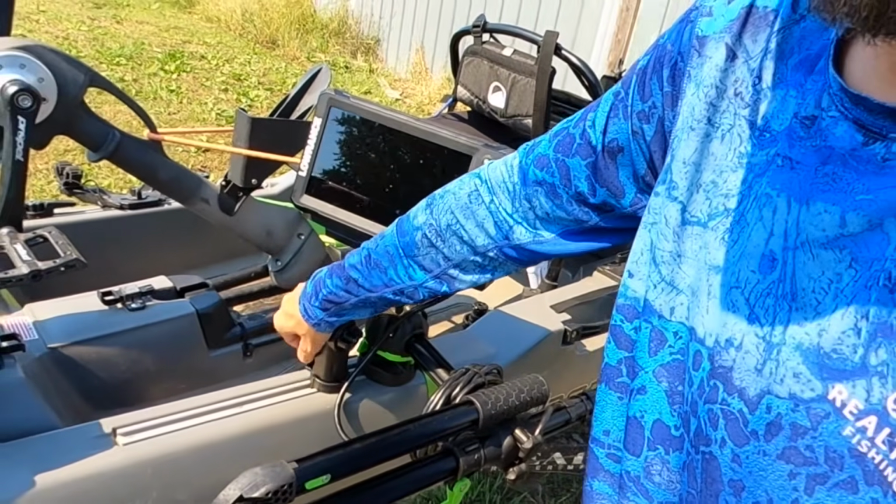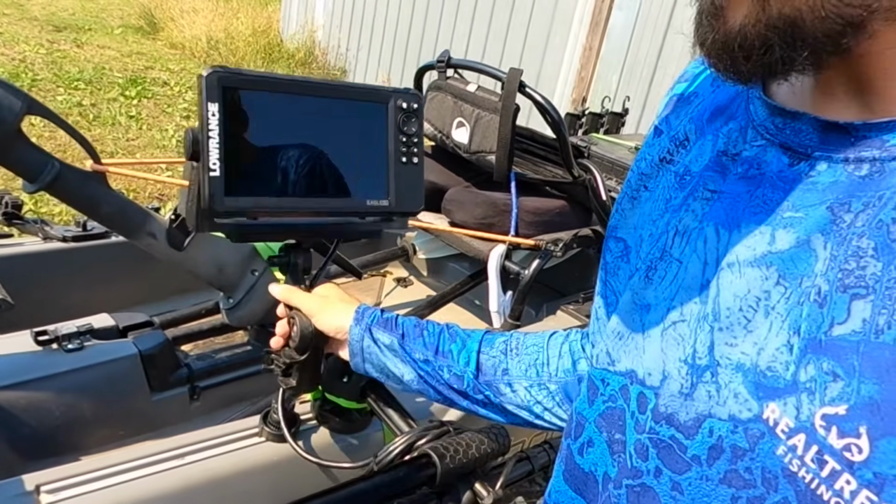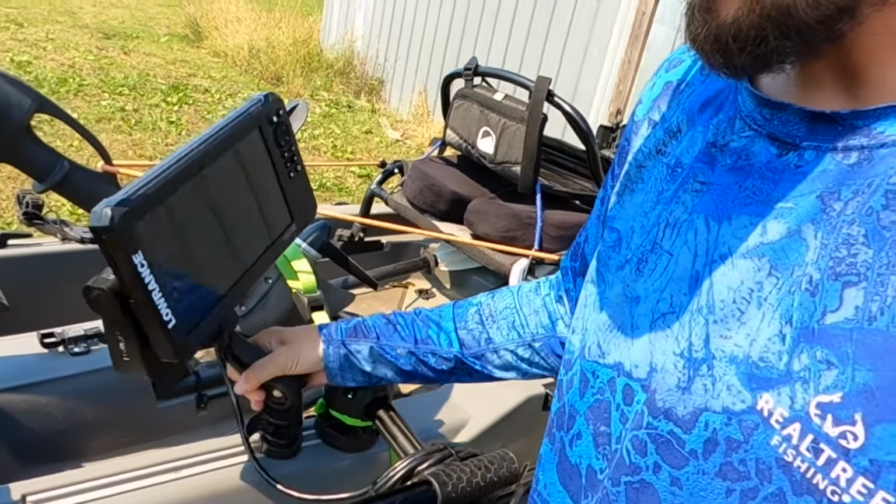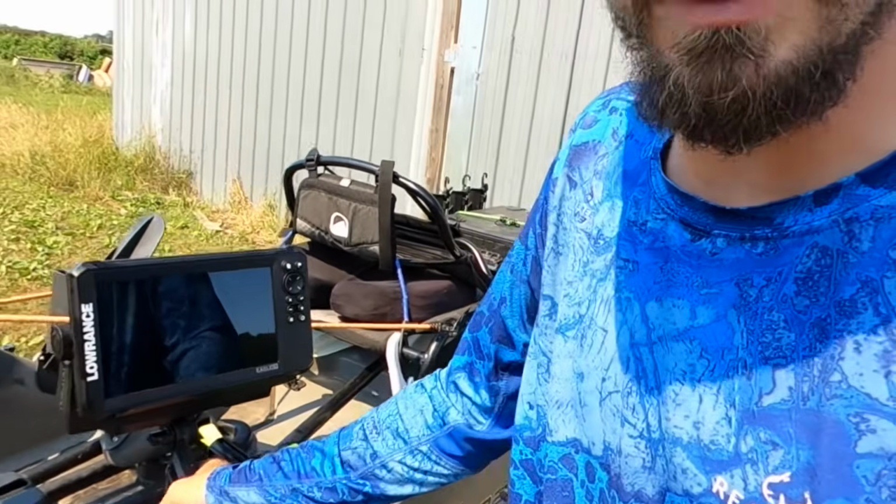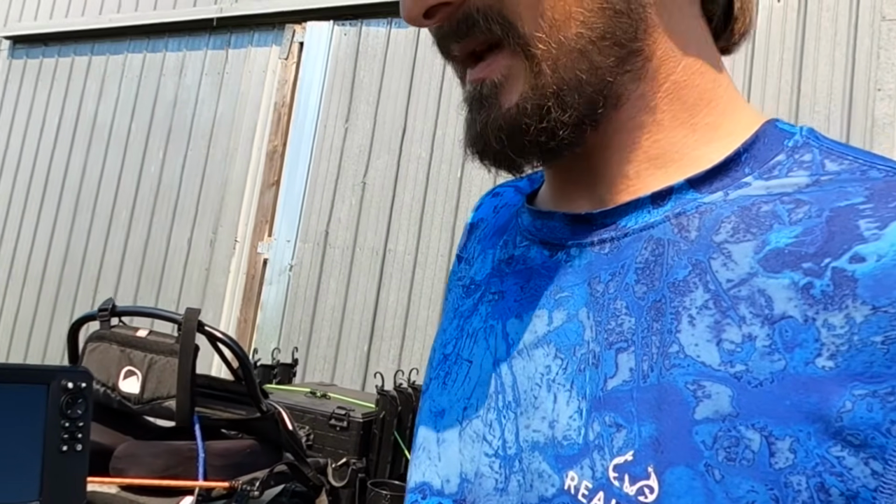All I gotta do is flip one little switch here and this thing pops right off. It's still very stable. I've caught some really big fish and shook myself around, and this thing does not move. I mean, it's got a little bit of wiggle to it, but it's not coming out. The next thing I really want to tell you about is your settings. So when we get on the water, we'll get to it.